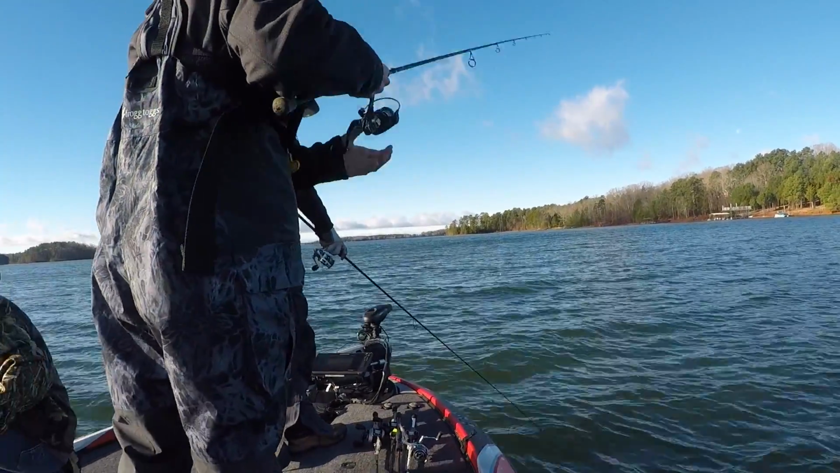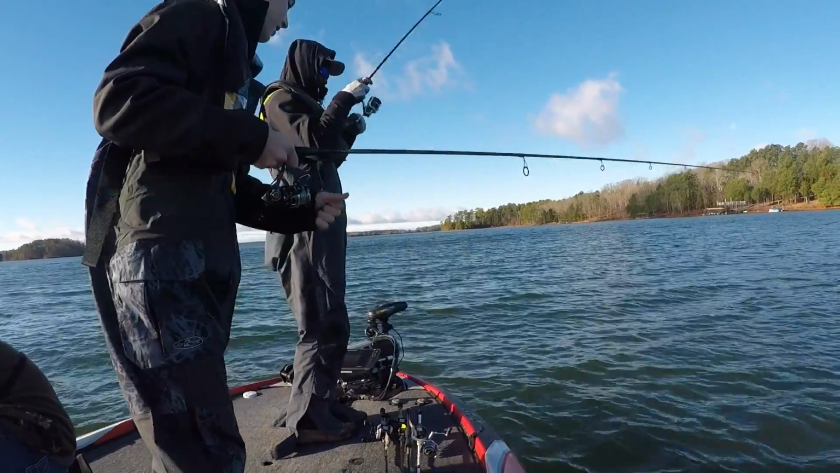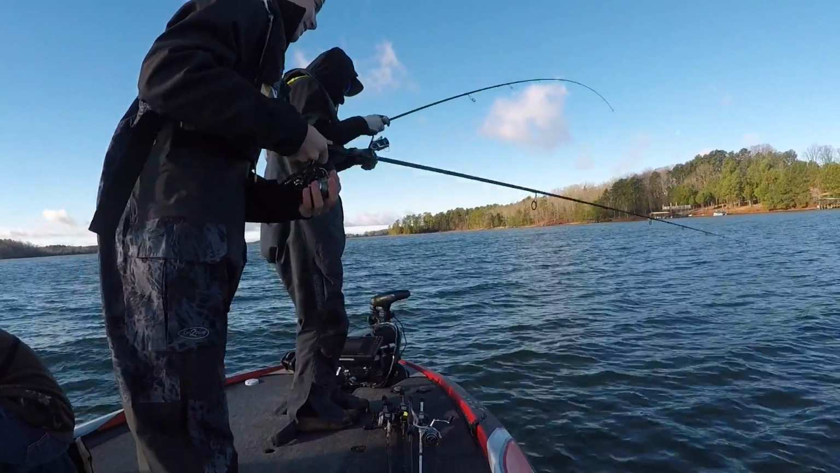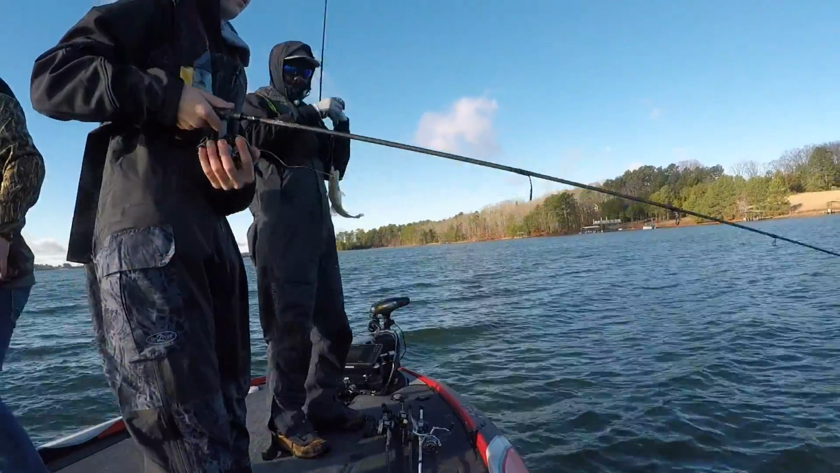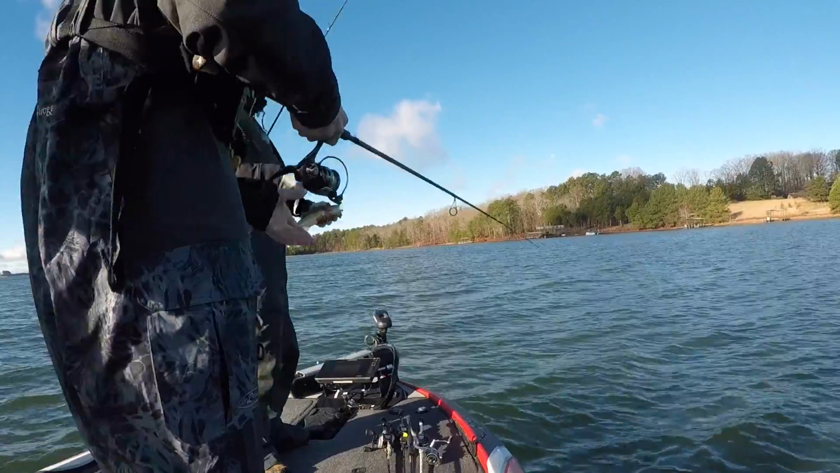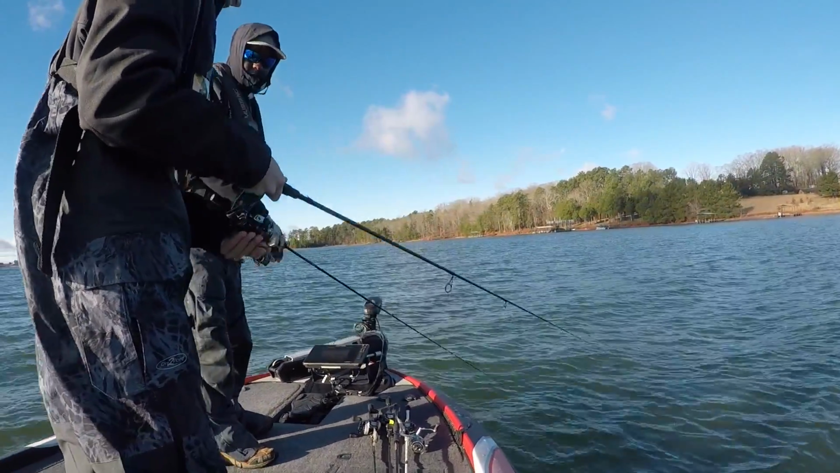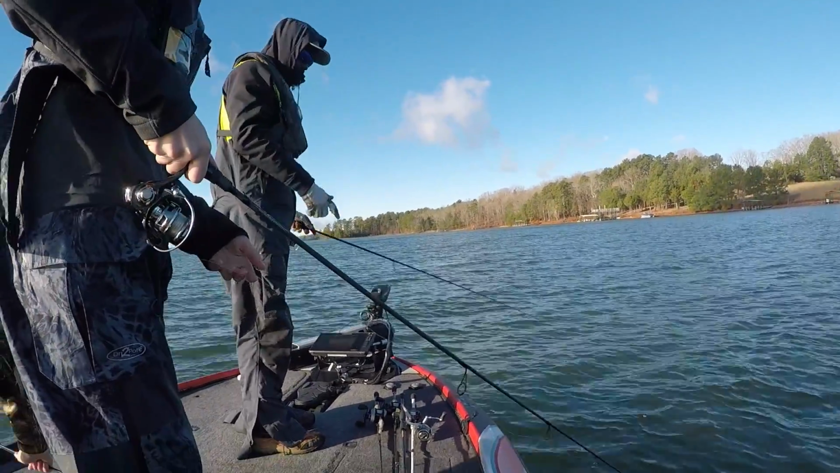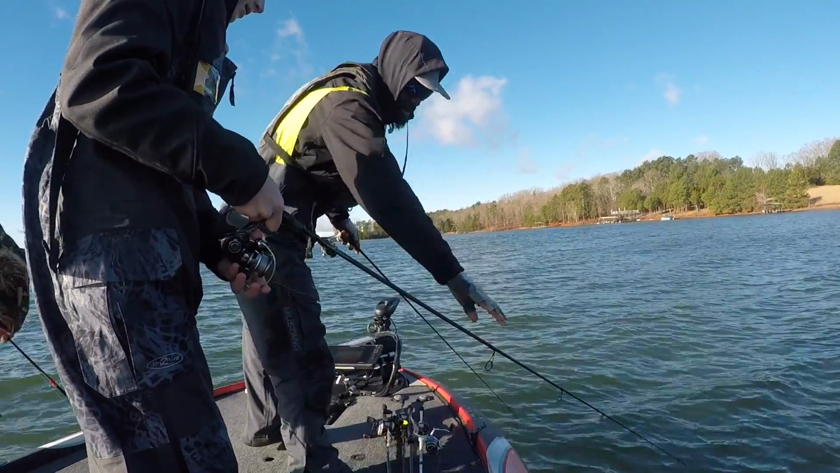Let it all the way down to the bottom. What's your biggest spot you want to catch? We'll catch the biggest one today. Okay. Let it all the way down to the bottom. Just shake it on the bottom. It's right there. I don't want to see your rod come any higher than that right there.